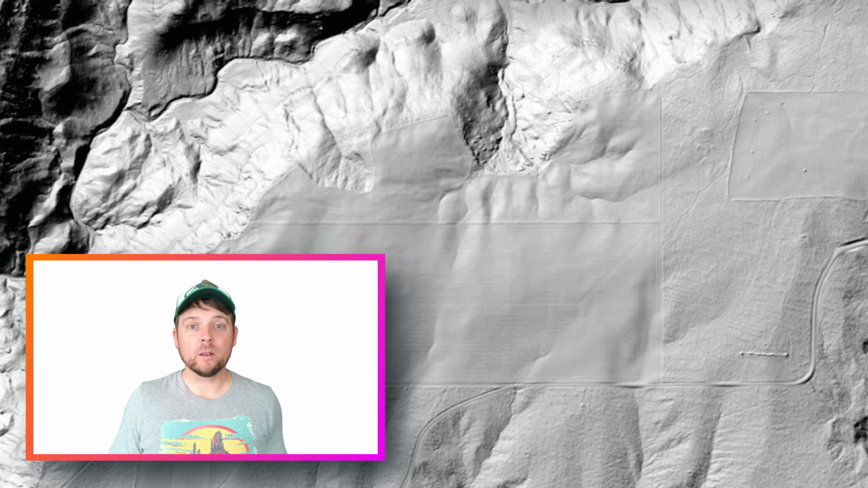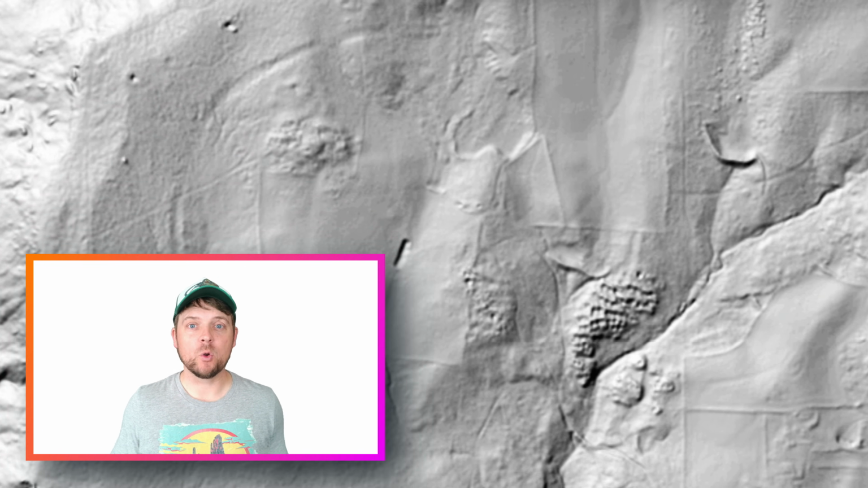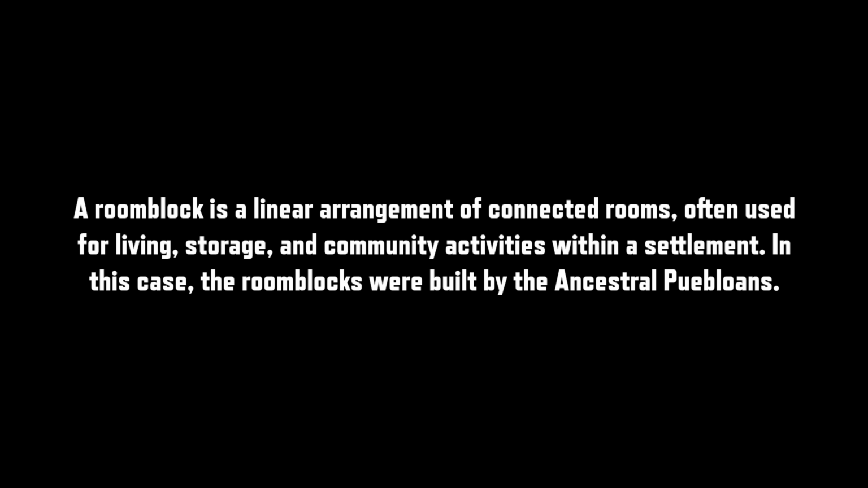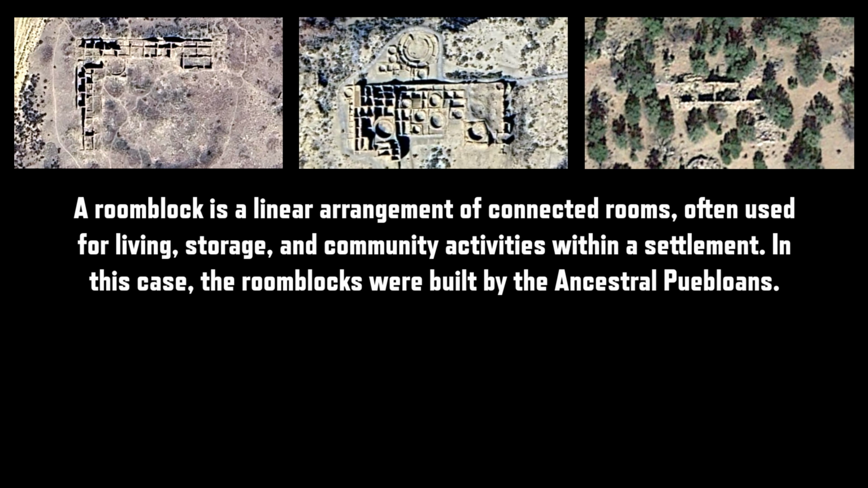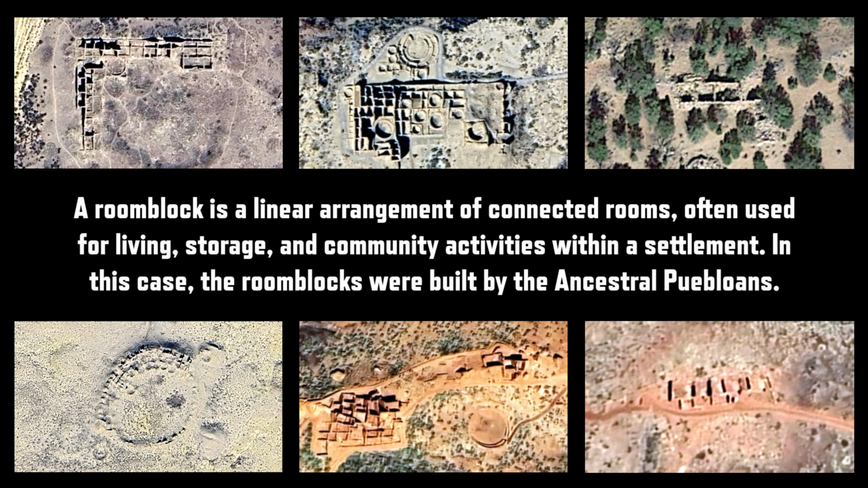One day, while using LiDAR, I found something incredible, an area that looked like massive room blocks. A room block is a linear arrangement of connected rooms, often used for living, storage, and community activities within a settlement. In this case, the room blocks were built by the ancestral Puebloans.